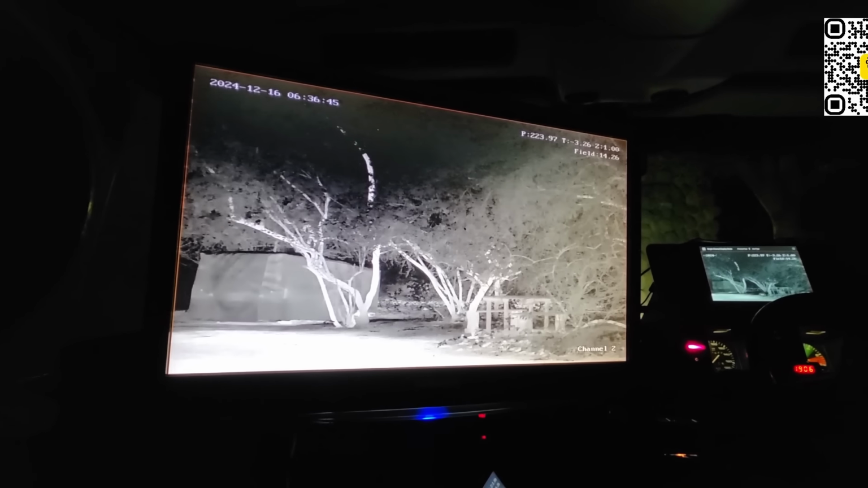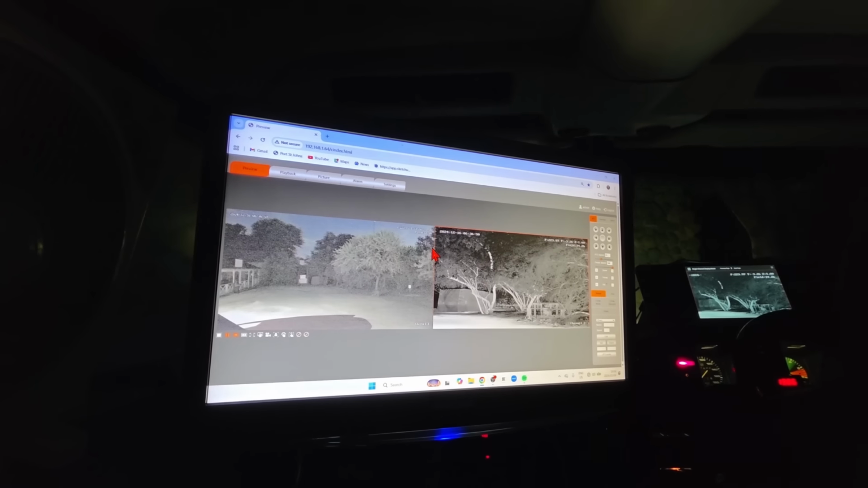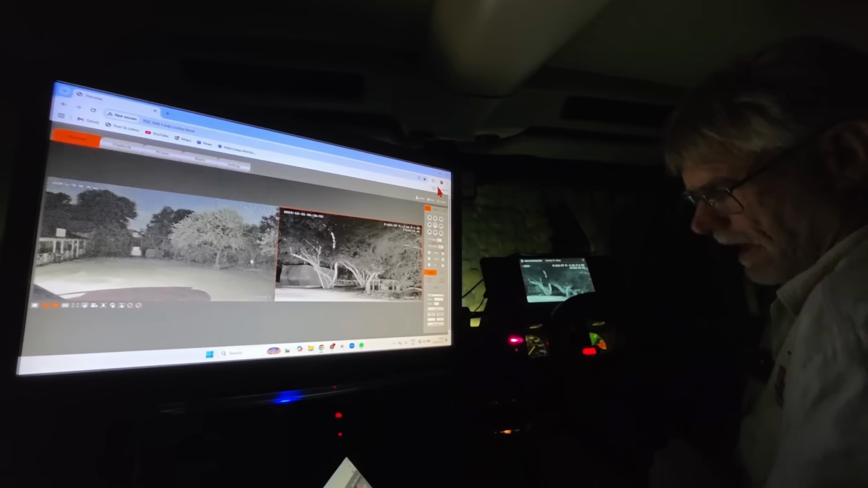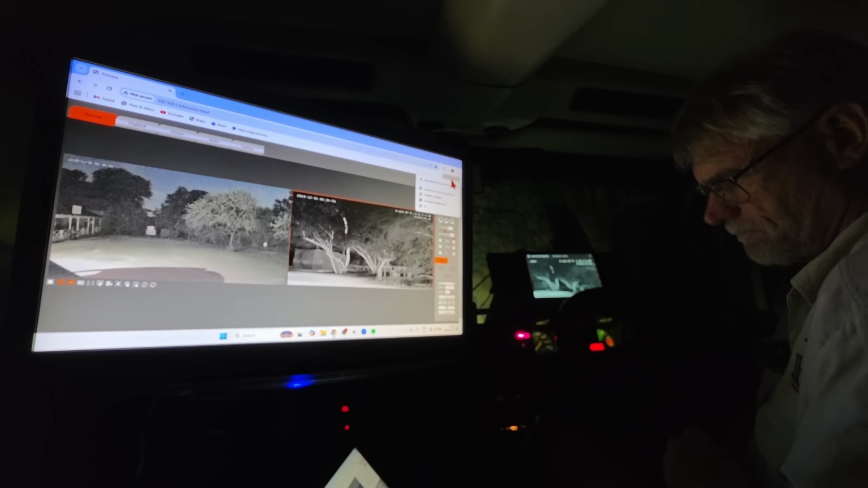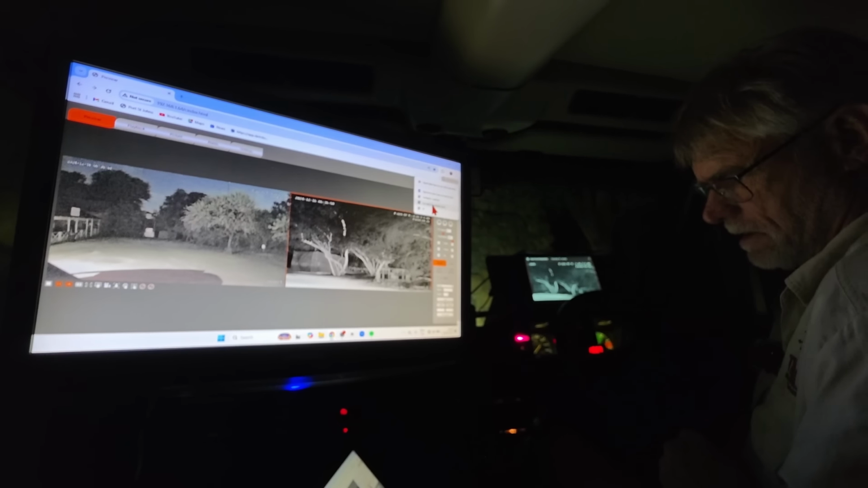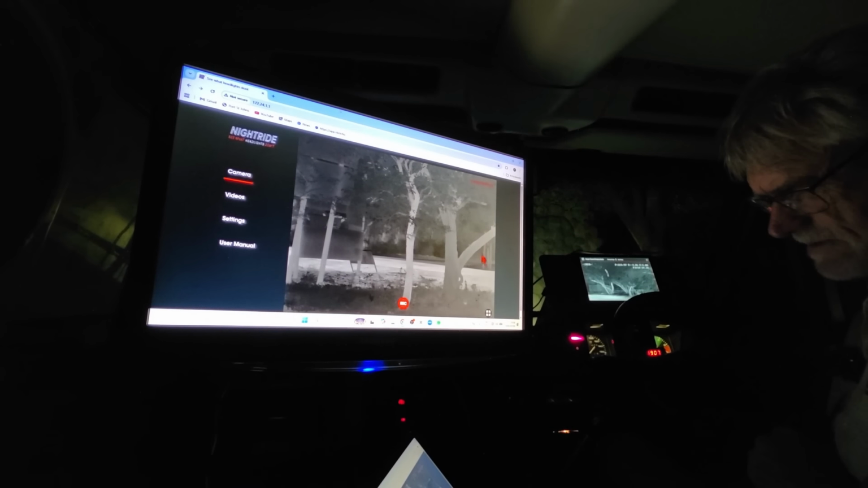Okay, so I'm going to switch over. Unfortunately, the lights of the other cars affect the camera. Oh, I see. Okay. So I have a second camera here.